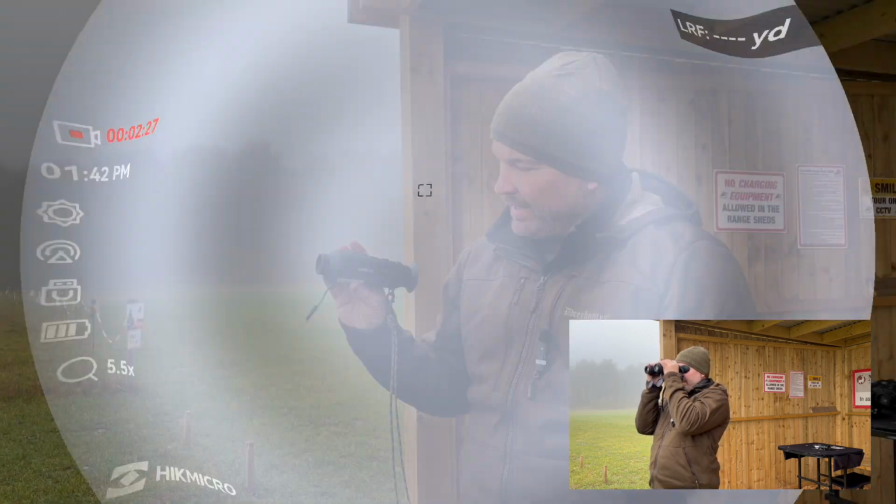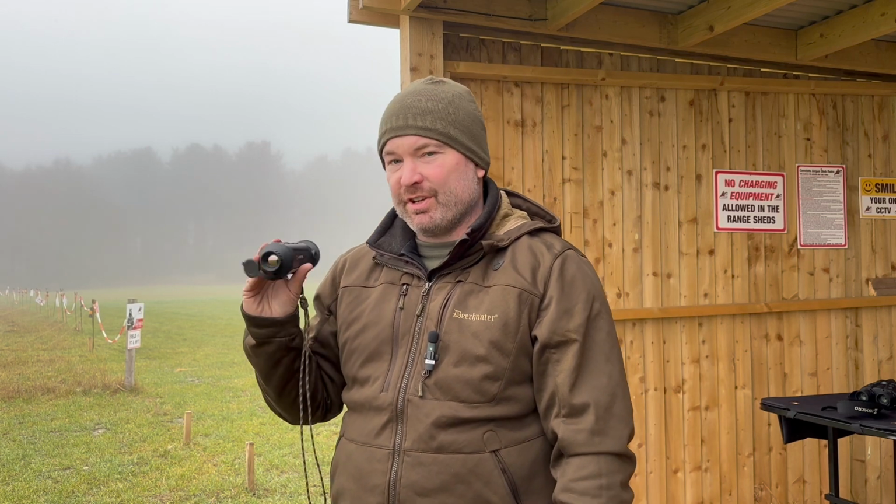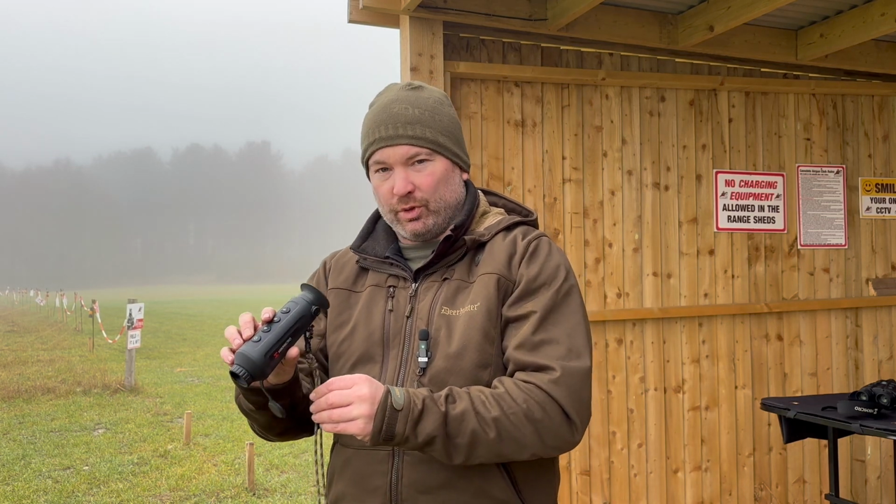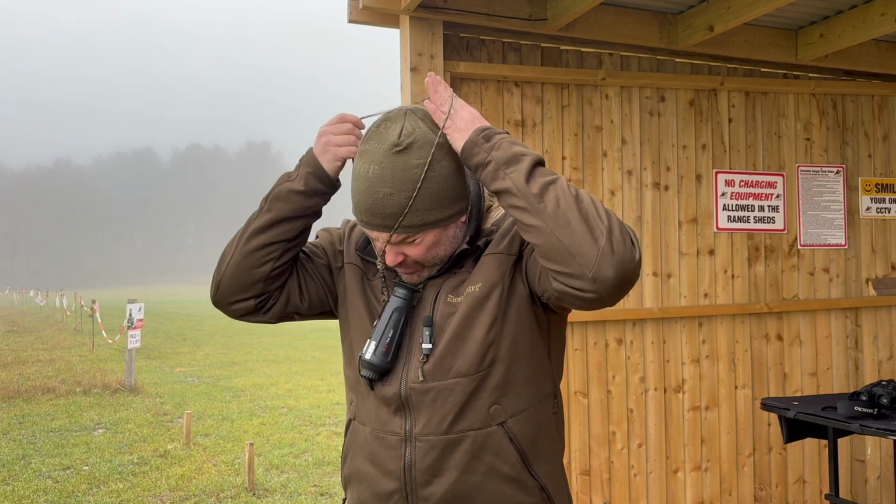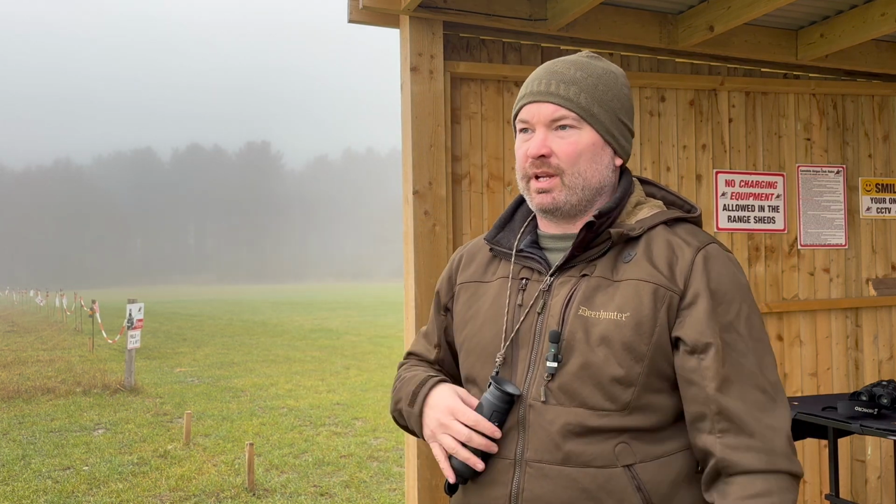Lynx 19mm Pro now, she's a lot lighter unit, very easy for using out in the field. It's not as bulky as the Habrok. I just keep it around my neck when I'm out hunting, as I've also got my gun in one hand.